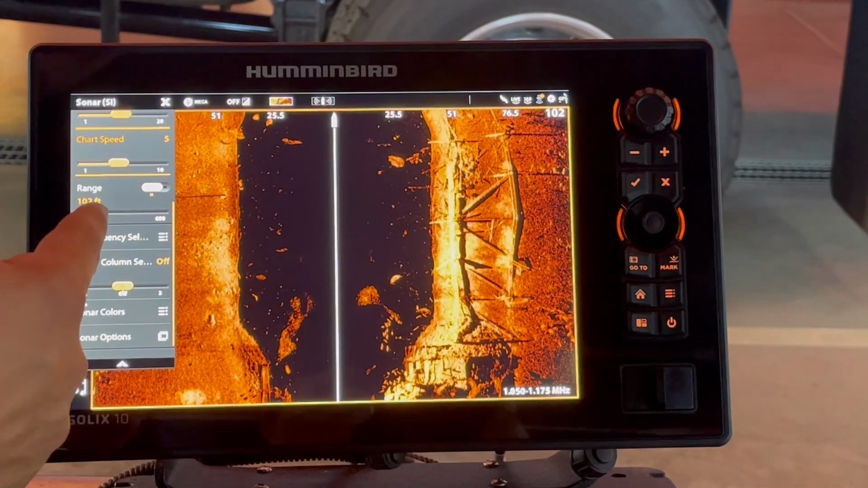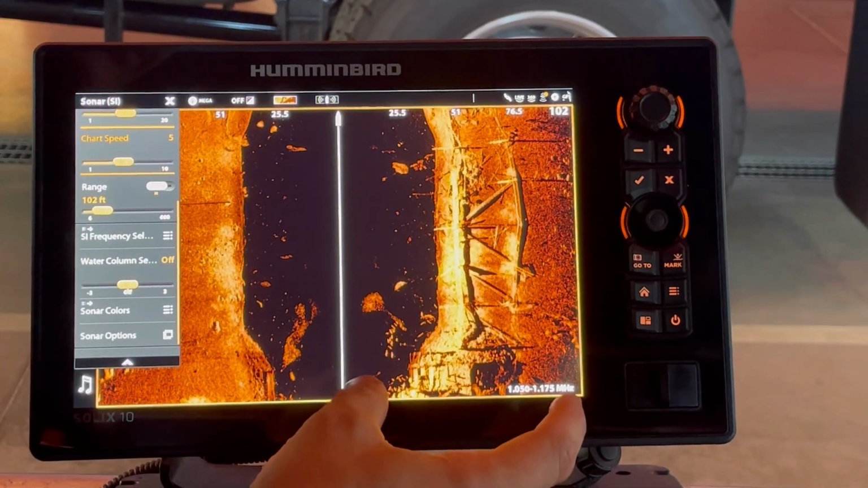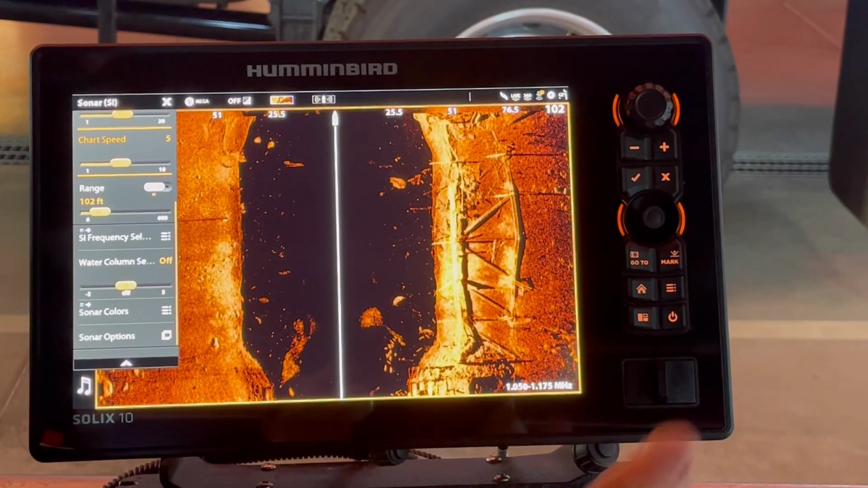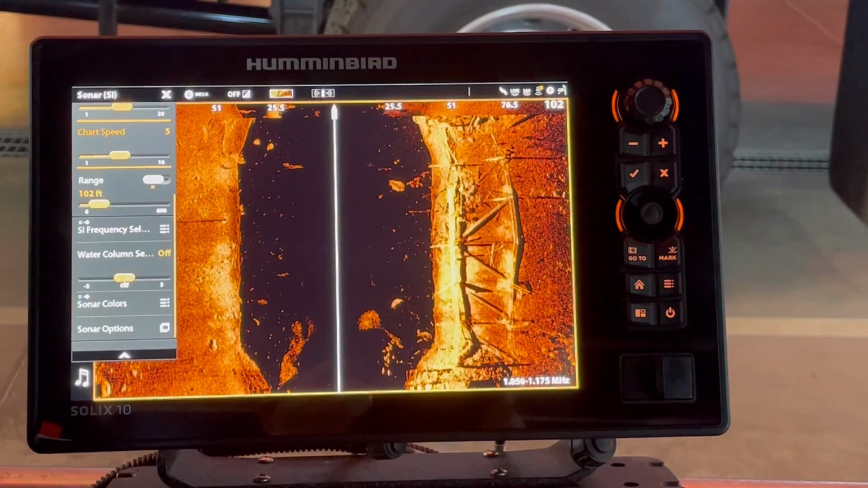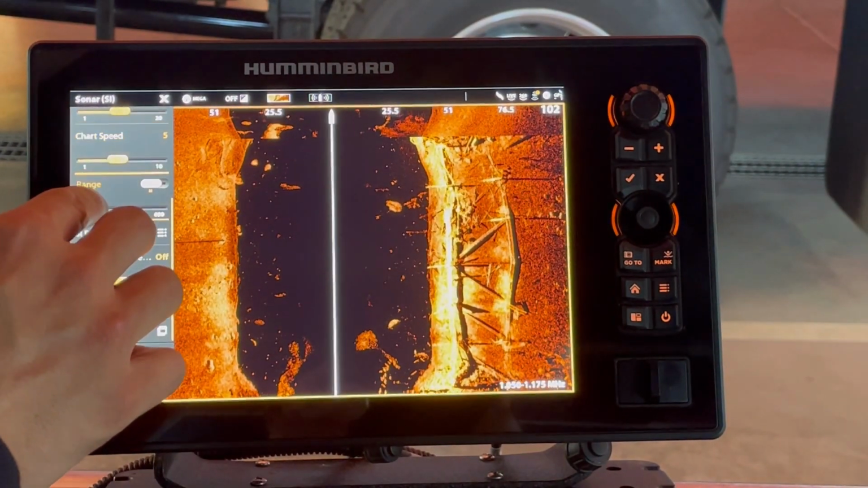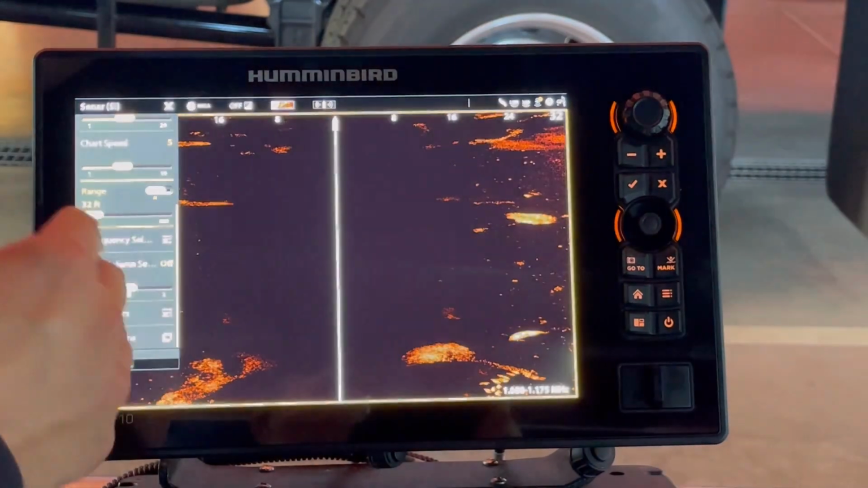So right now it's set to 102 feet. So on each side here, this is actually going 100 feet out to the side. So if we're looking for a 6 foot tall body, that's going to be a very small proportion of that. So a lot of times it's going to be beneficial to drop that range to something smaller.